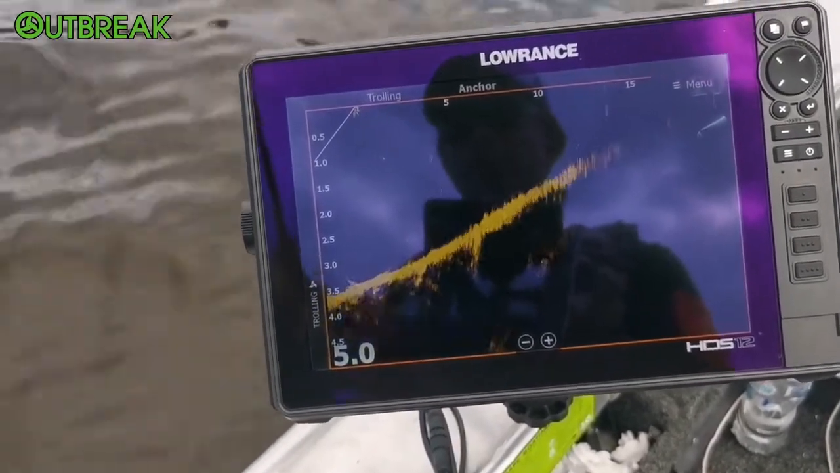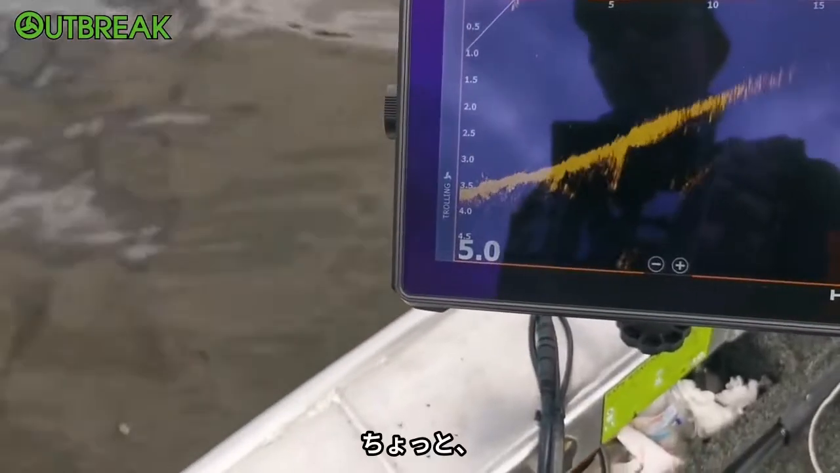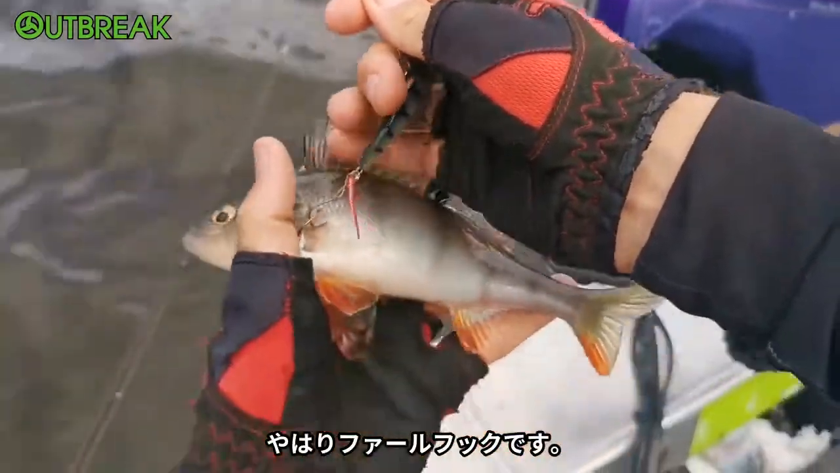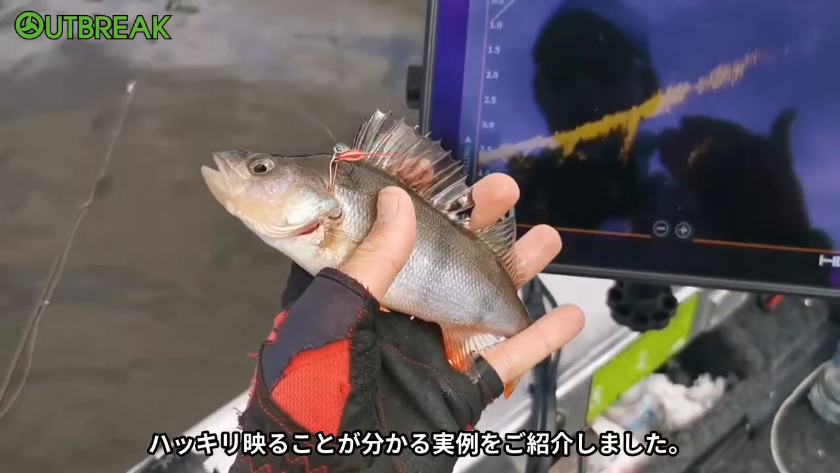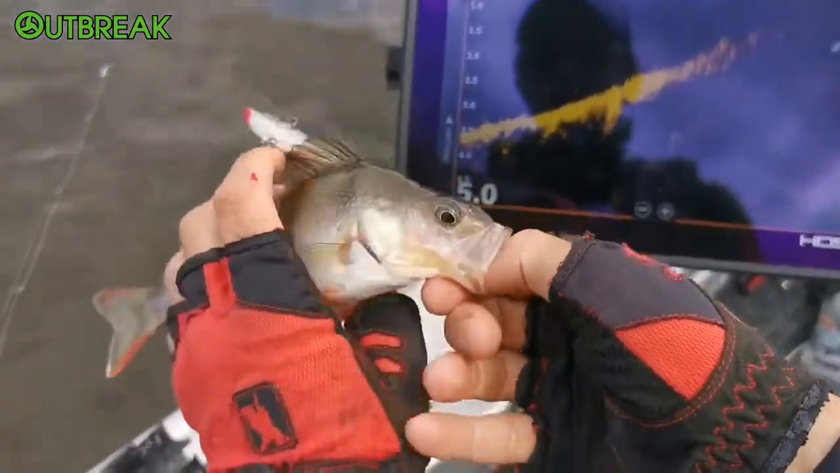So it's not a huge redfin, but she's either hooked a bit fouled or it's a little bit better. It's a little bit better, but yeah, it was foul hooked. But there you go. Another example of how clear the smaller fish come up on the new LOWRANCE Active Target. Game on.